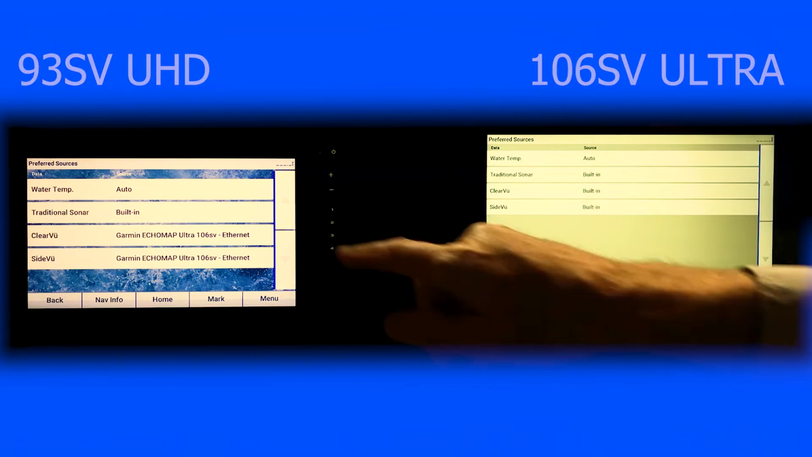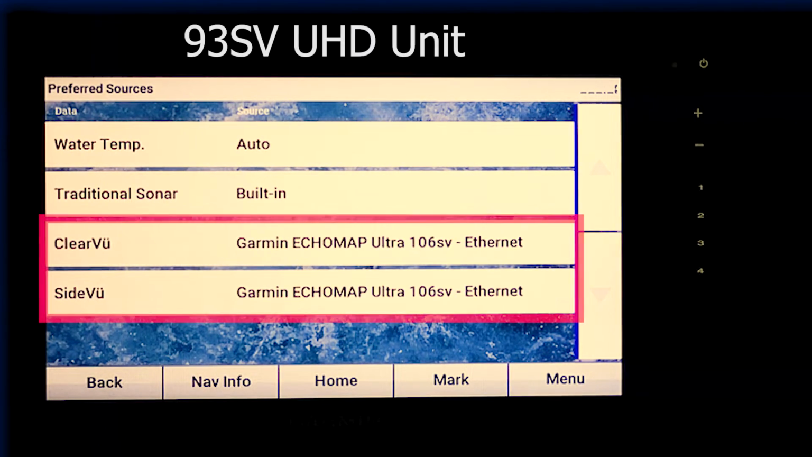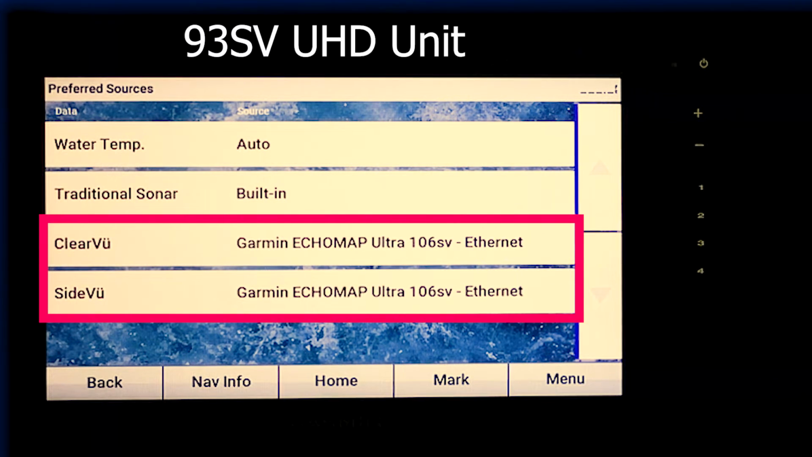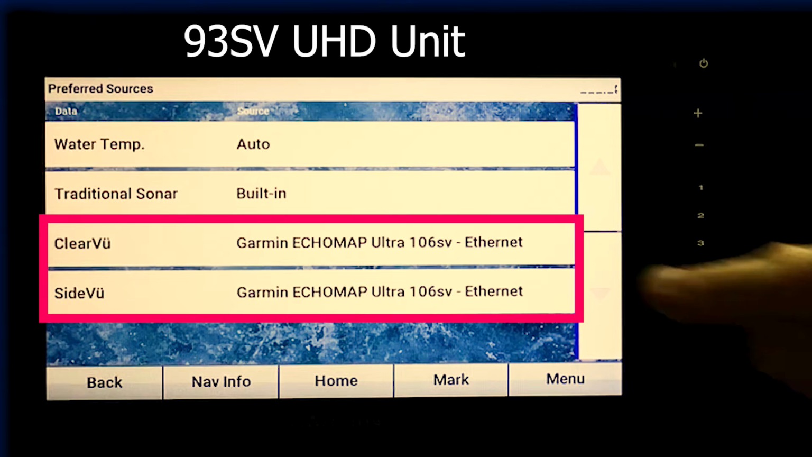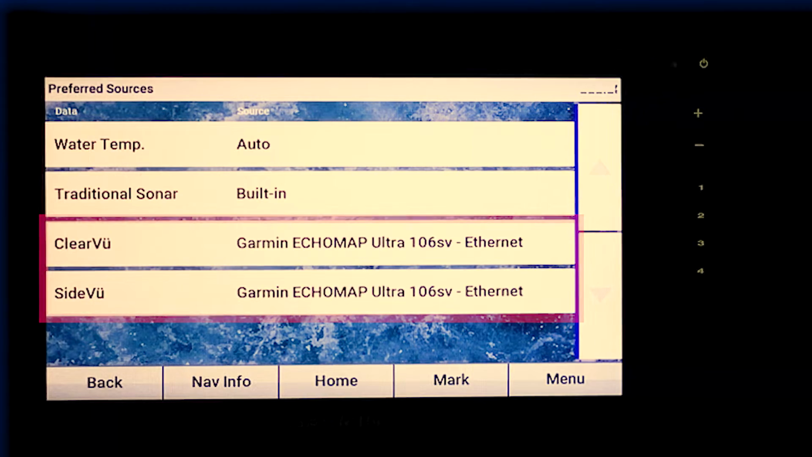Because on this unit, I've got it on my bow and I'm reading off the transducer that's attached to my trolling motor, I don't want to look at the clear view and the side view because that trolling motor is not going to be very steady. It's going to be turning back and forth all the time and it's not necessarily level. So when I want to look at my clear view or my side view on this unit, I'm going to read off of the transom mounted transducer, which is connected to this 106 SV unit.